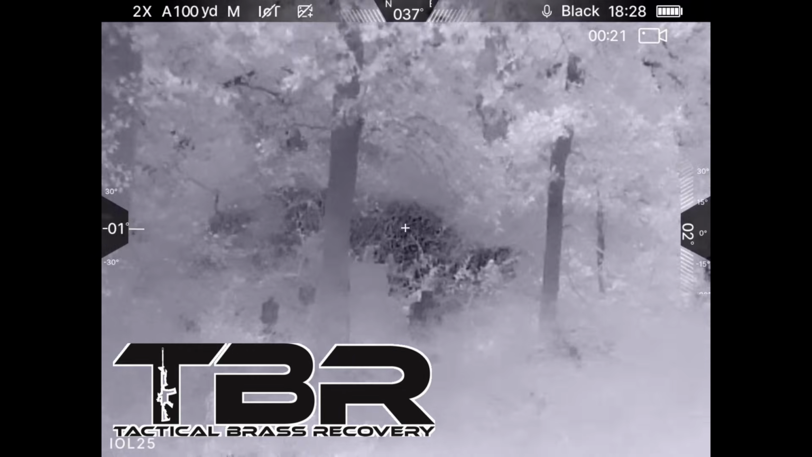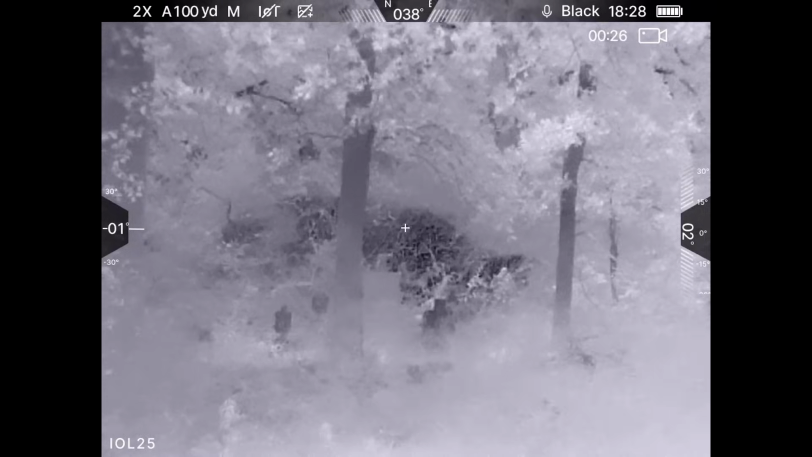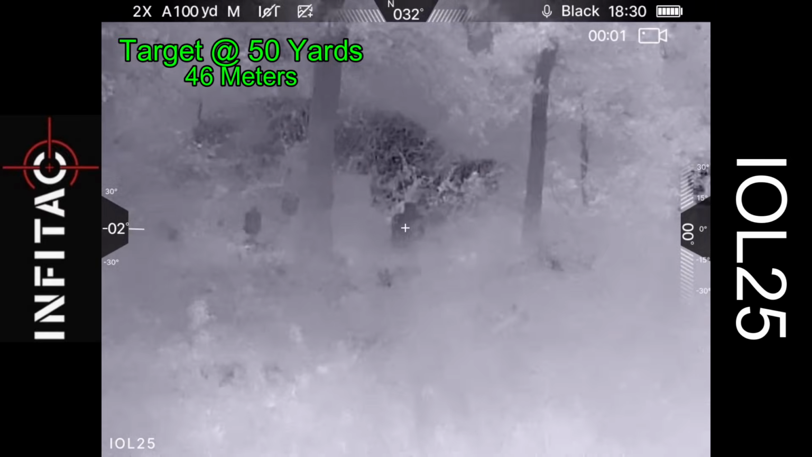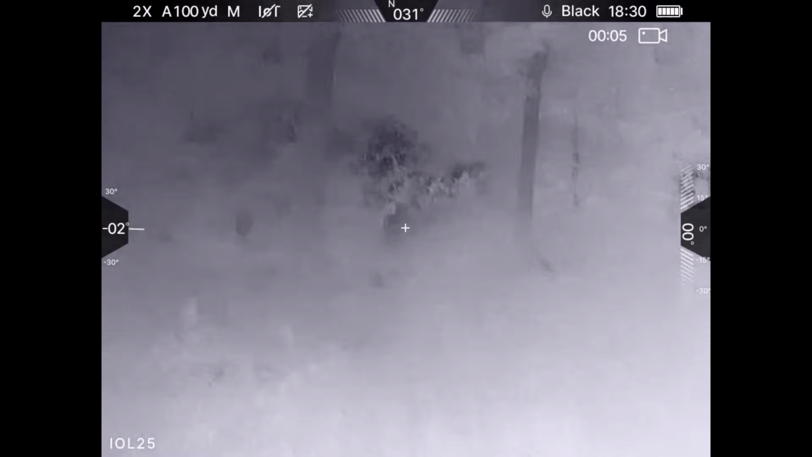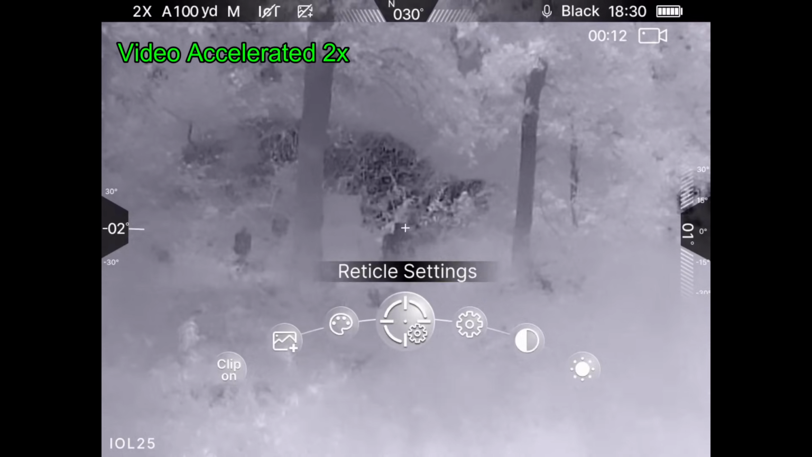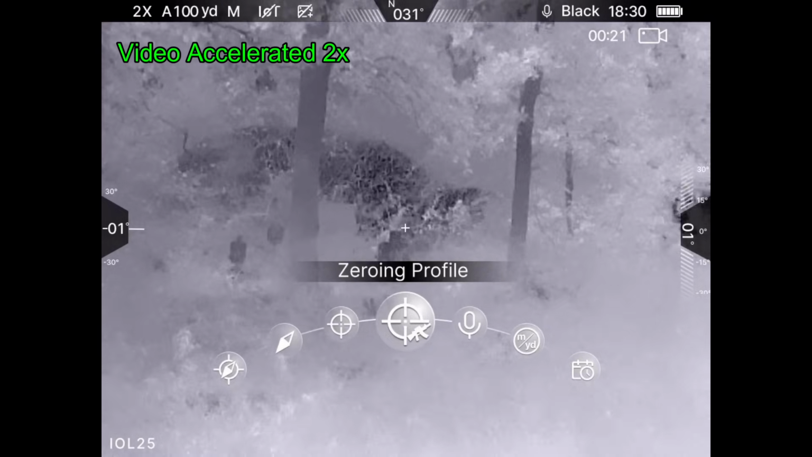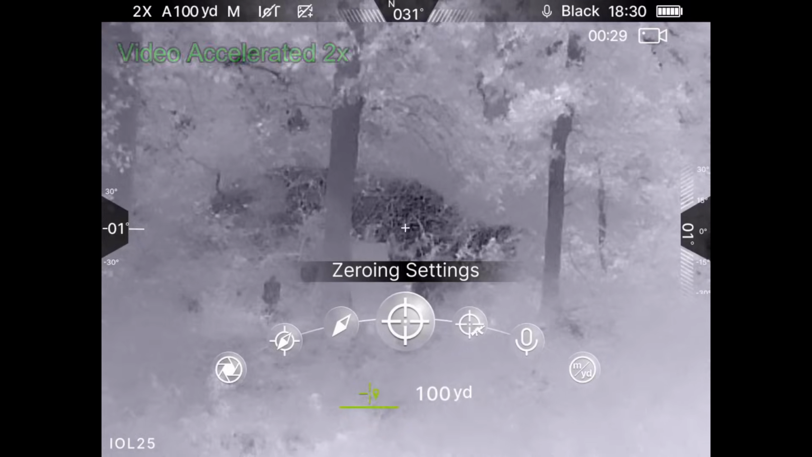Brass Catcher by Tactical Brass Recovery. Alright, we've got a hit. We'll go see where and see how much we need to move the crosshairs. Alright, the shot was low and right, so we're going to try to adjust the crosshairs. I'm going to fast forward through this part because I was fumbling through the menu system looking at the icons without reading the labels, so that's on me. Anyway, I was getting into the 0 settings when this happened.